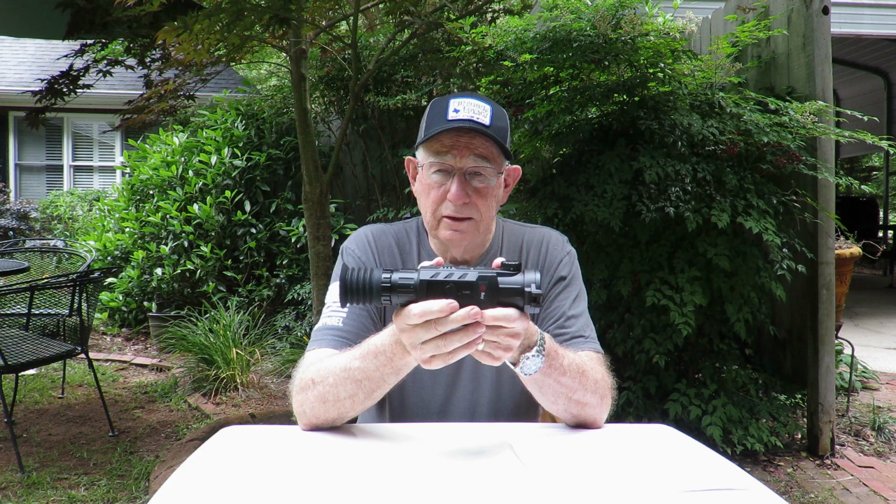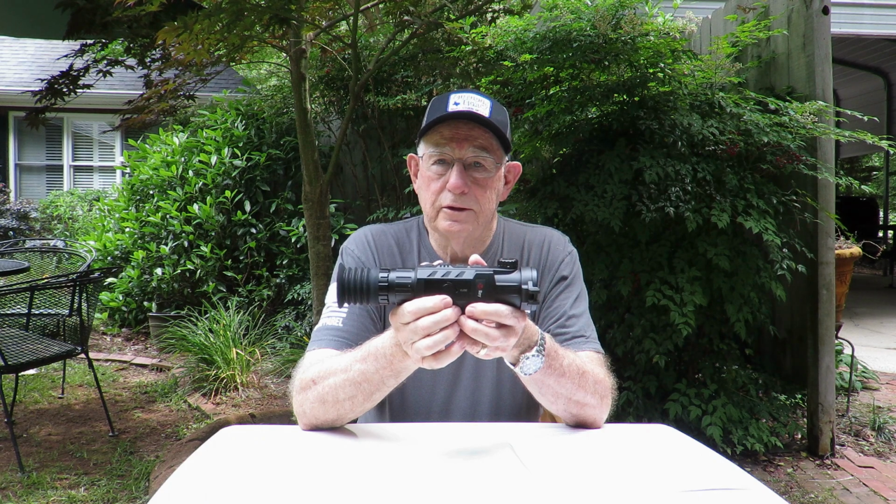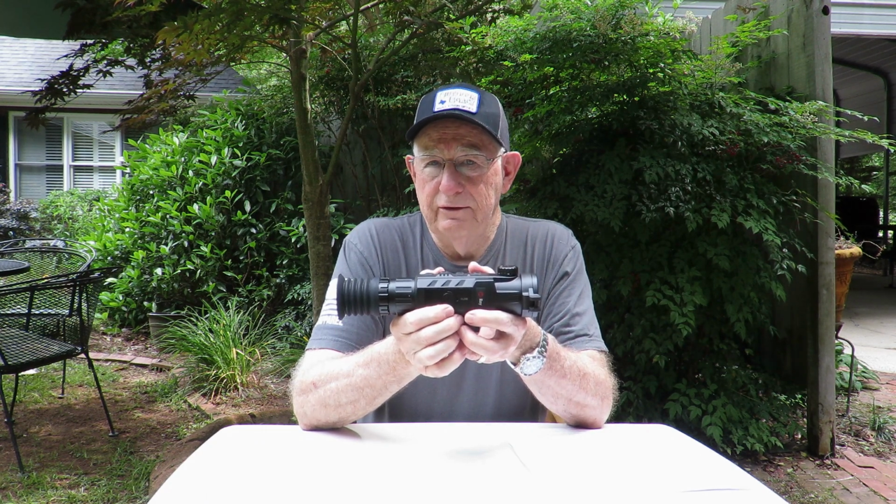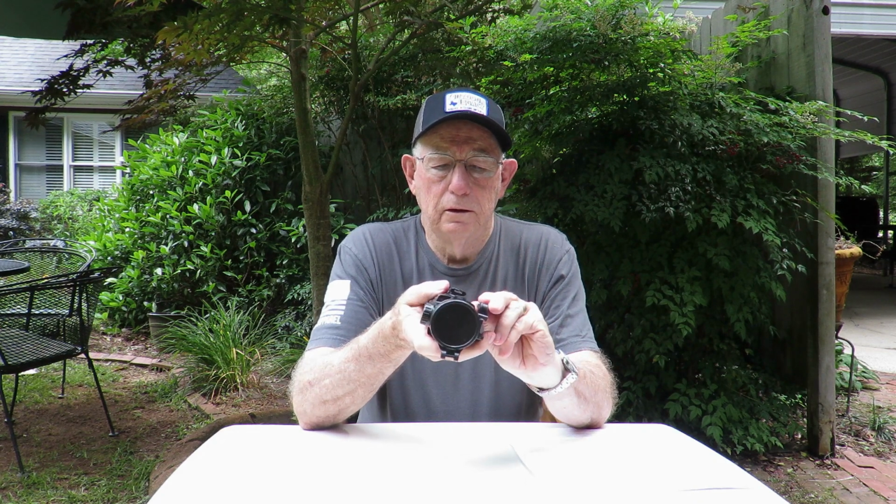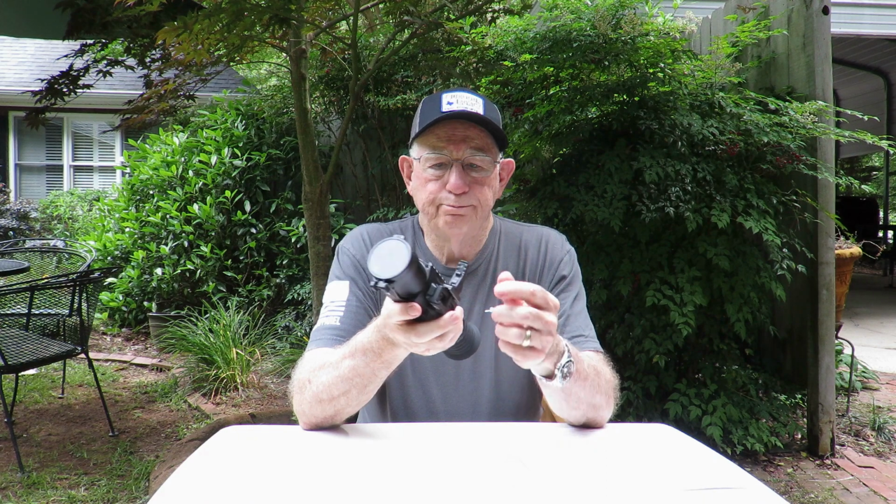It's compact, it's not light, it weighs 2.3 pounds, but it's a nice package, and when you have it on your rifle, it doesn't really feel that heavy. It works really well. Now, this is an American Defense mount that's on this particular scope.